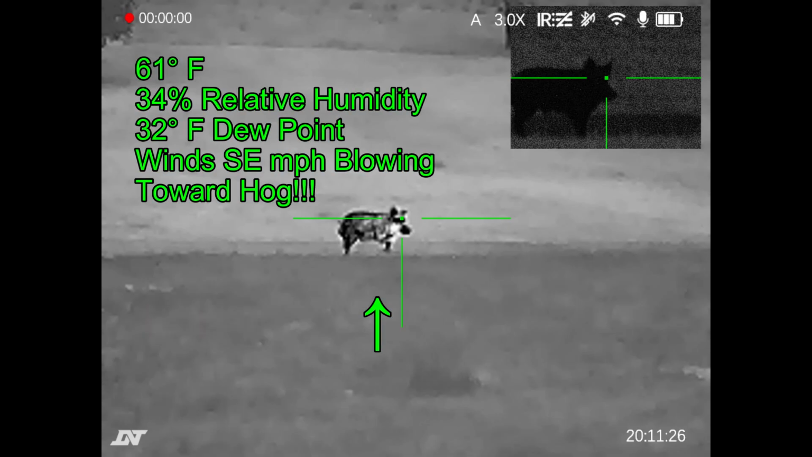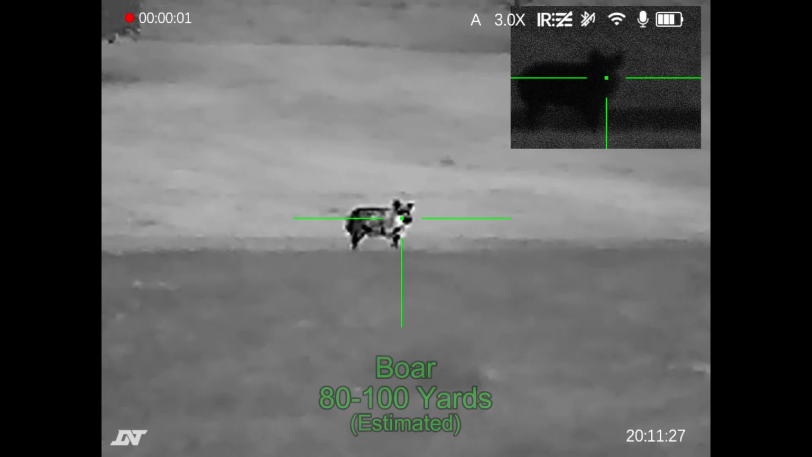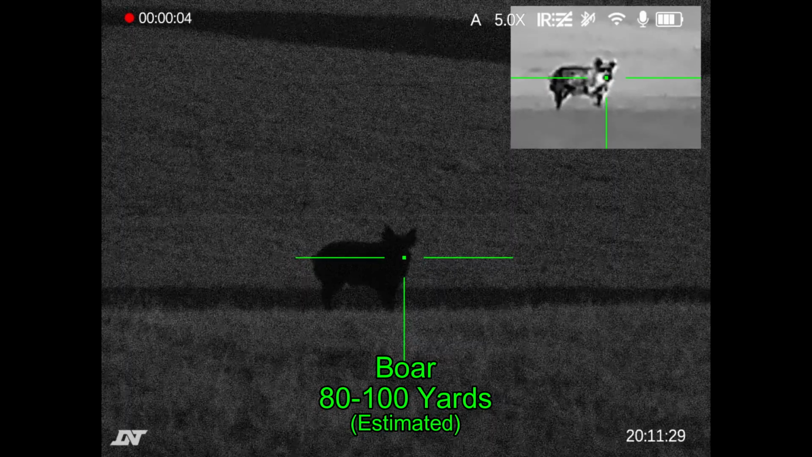Now the wind is blowing directly towards this hog. I'm looking at the hog from inside the truck, and I'm going to get out and get on my rifle as quickly as possible, and that's where the video is going to pick up. Notice he's going to start sniffing the air, and that's not a good sign. I figure he's about to run and I need to shoot right away.